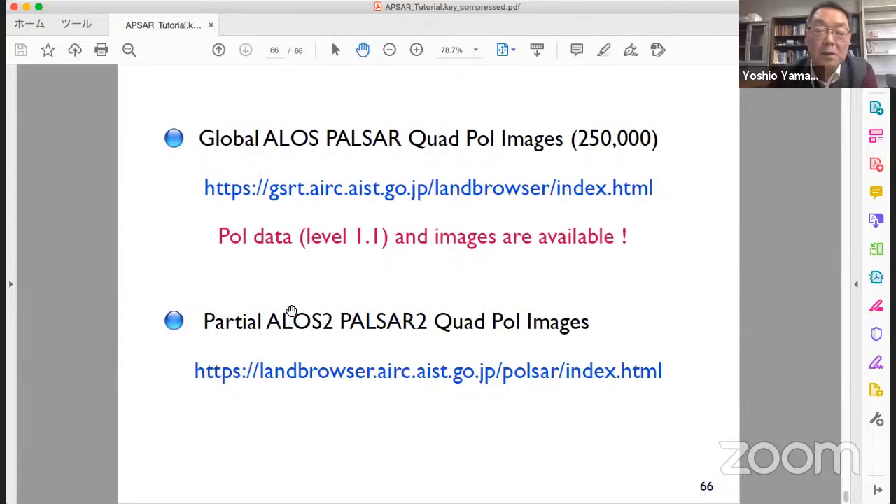And the second one is partial AROS2 PolSAR quad-pol images. This is AROS1, this is AROS2, but for AROS2, download is not available. This is just a viewing image. A similar AIST government JP website: recent images can be seen from this site.